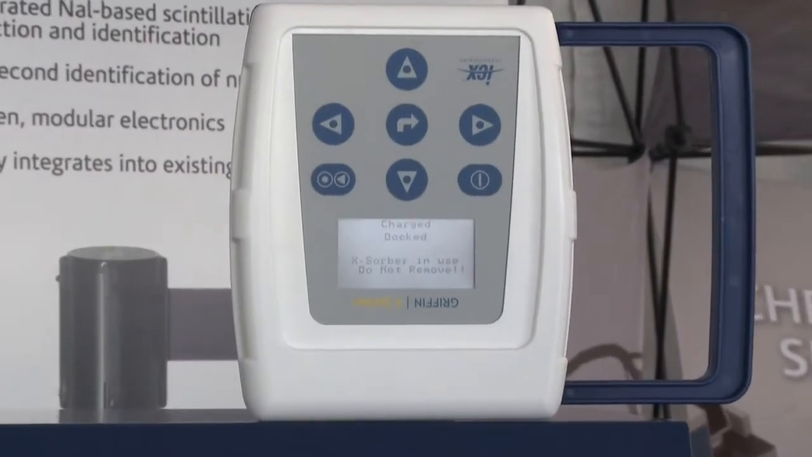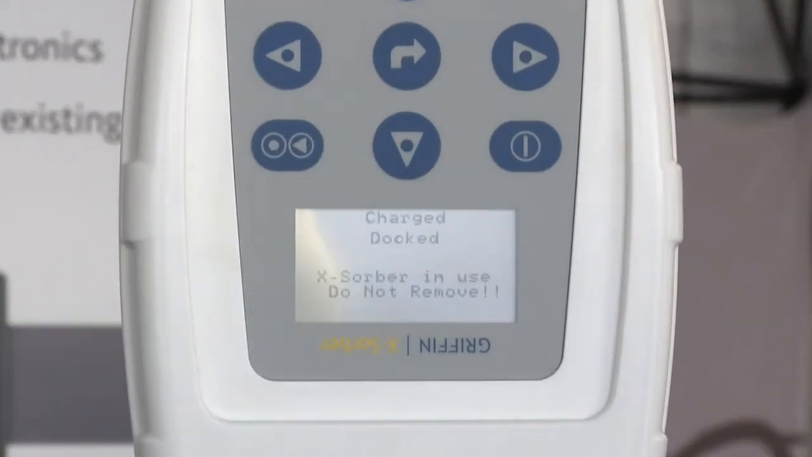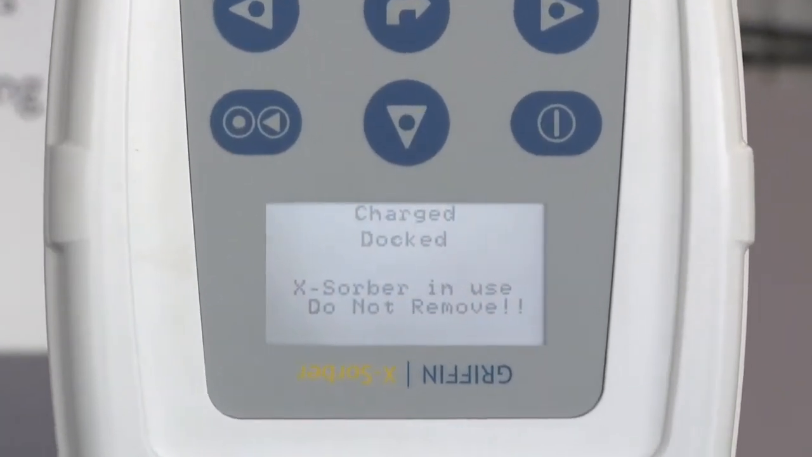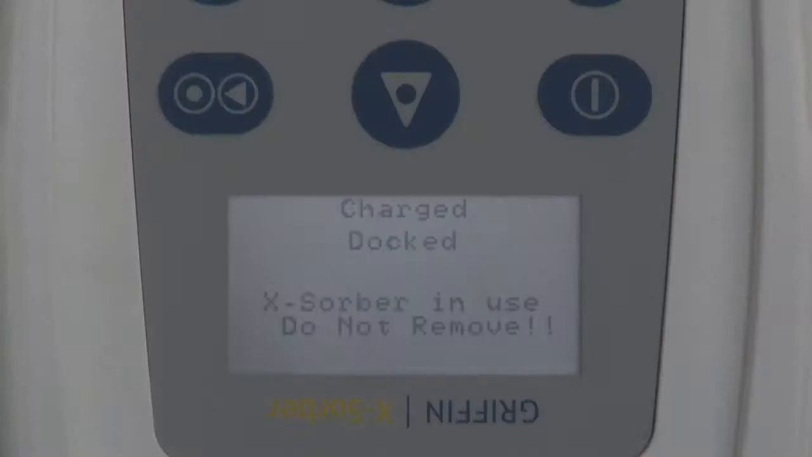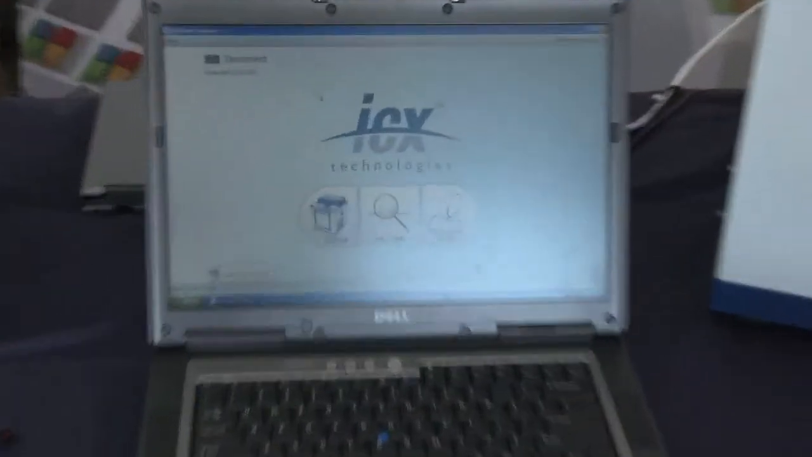And if you zoom in here, you can see it says charging docked. So on this port, while you're working with the instrument, it does recharge the battery. And so once you've docked your Xsorber, then you can come and select your method using the Griffin system software. Today we're going to be using level 1 software, which is a simplified user interface.